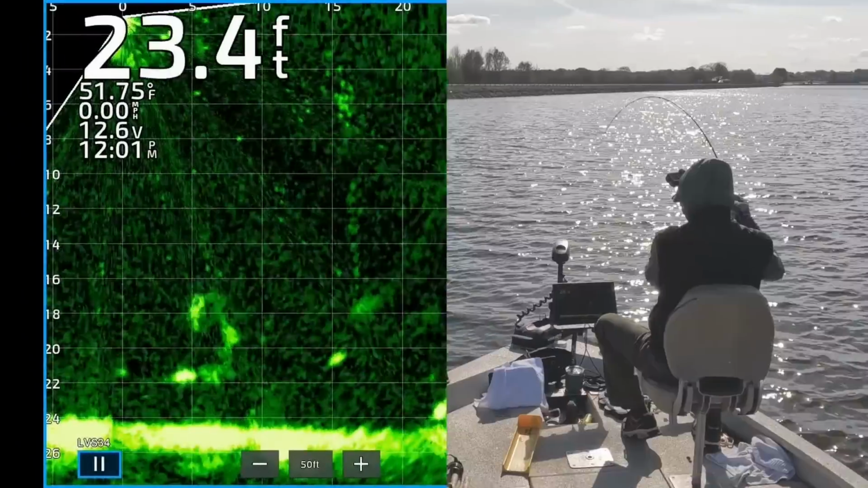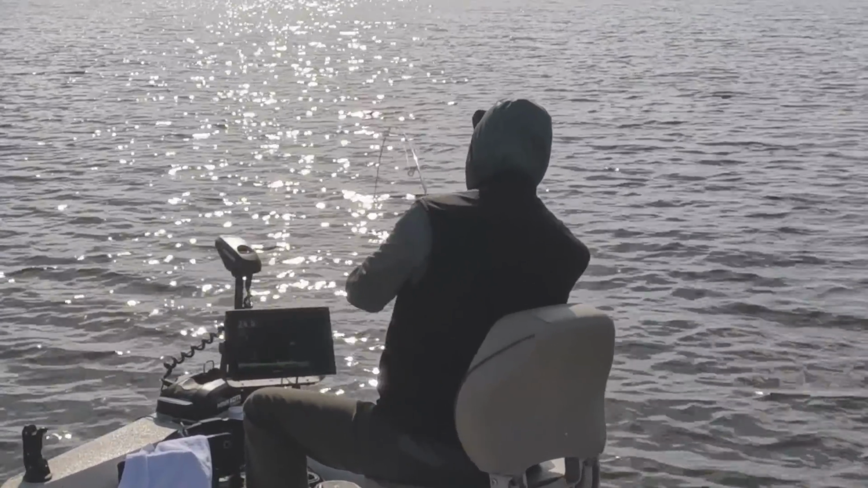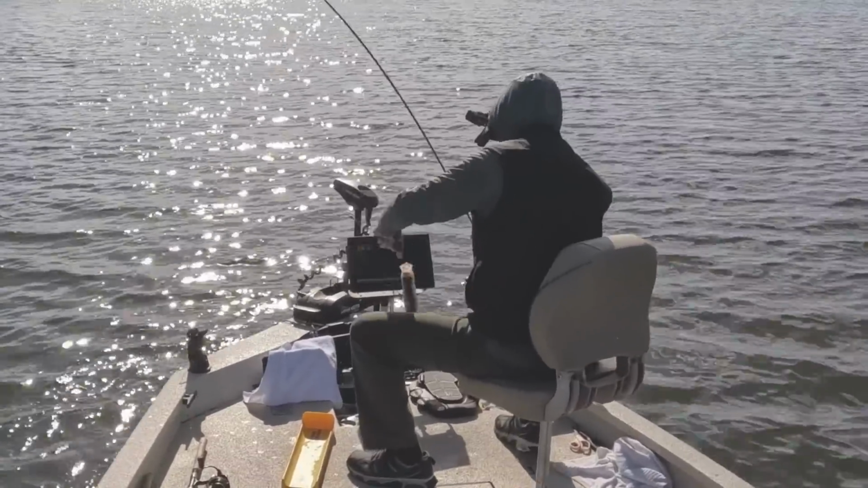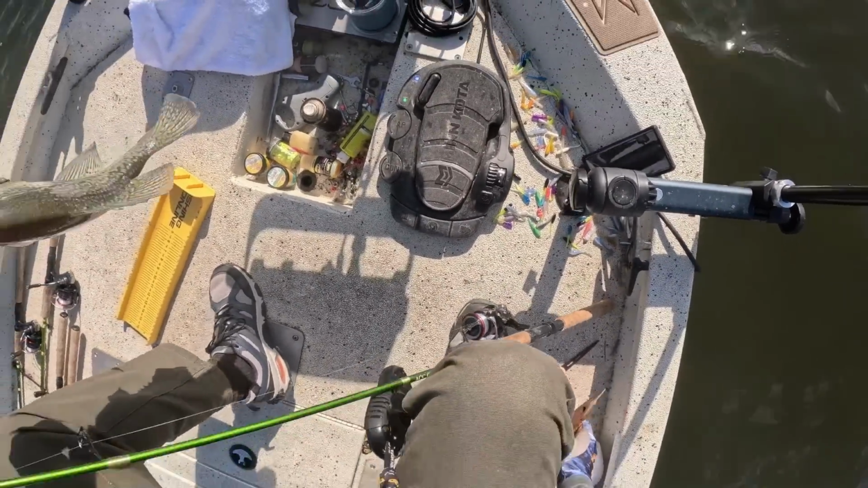That small one came up and got it. I wanted that big one. It's all right, I'll take it. Get up in here. Wild Willie's OCD Wabash. Look at that, buddy. Did he want that? Yes, he did.